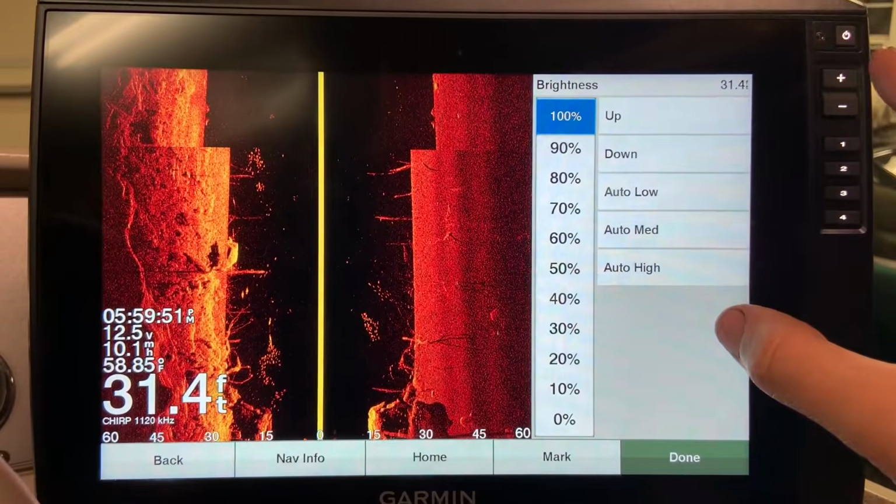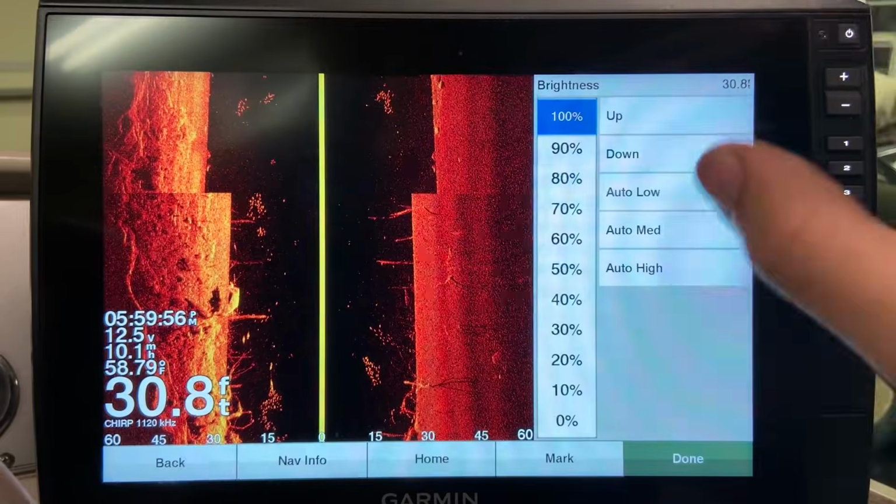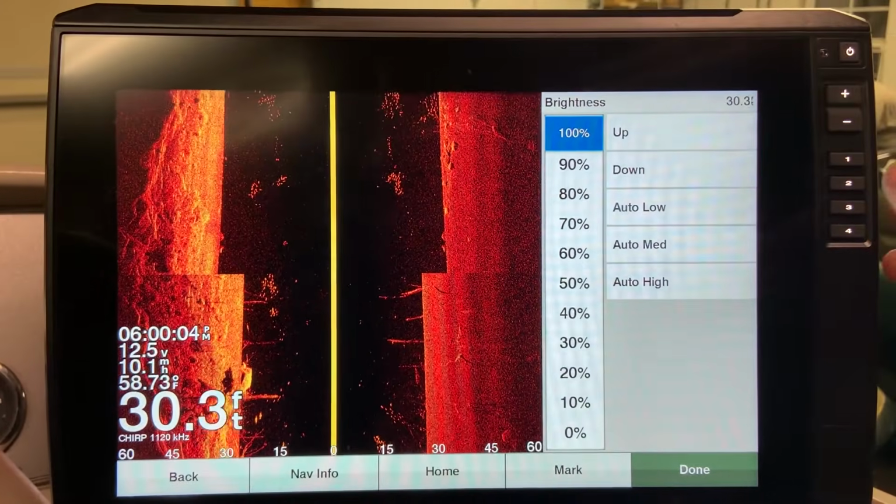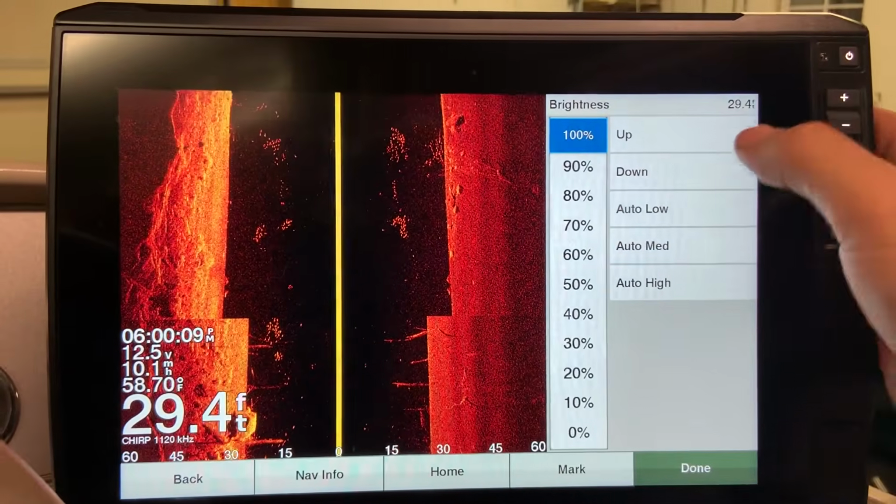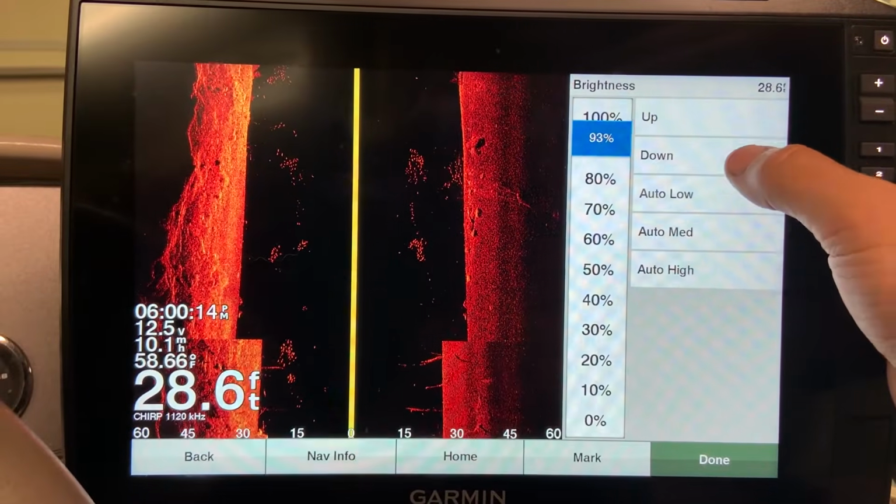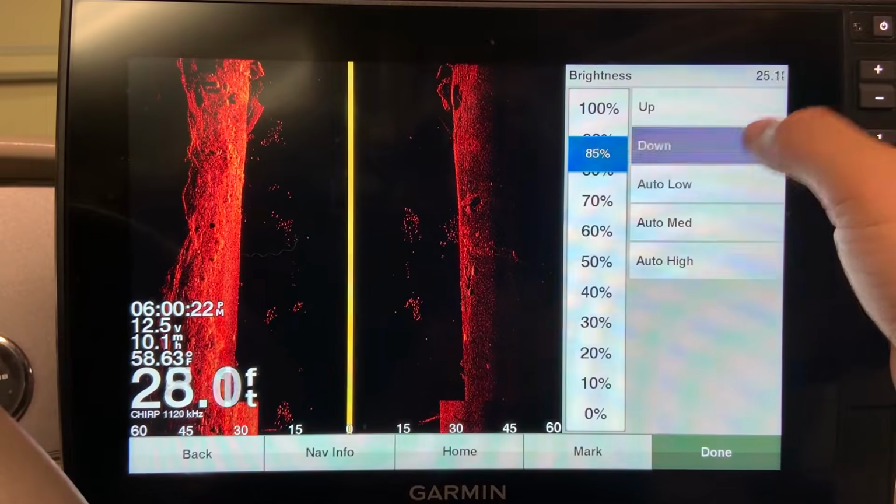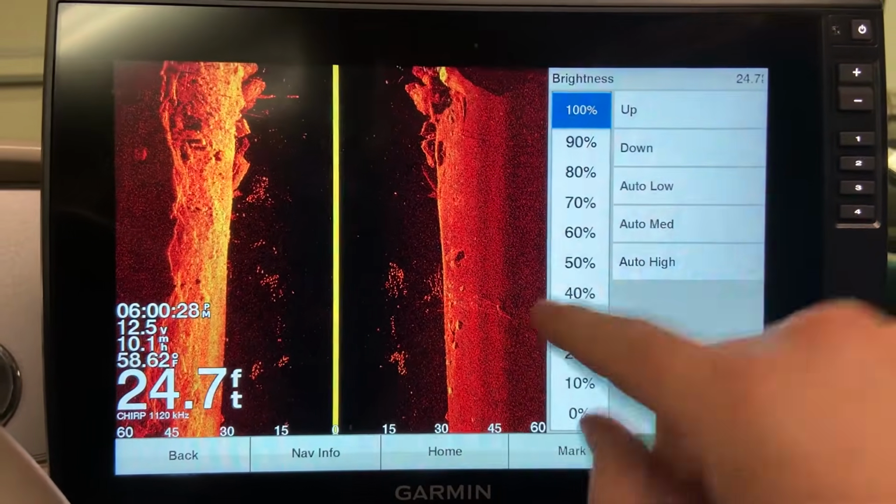Now with the GT54 in 1120 kilohertz, I find that brightness needs to be at 100% all of the time, no matter the depth of water, etc. So don't even worry about that, but I will show you what happens when you start to lower it. Now you can see we're scanning 60 foot to the side of the boat. If I go down, look how fast you start to lose range. We're already about to 45 foot not being able to see it, and we're only at 90% brightness. As I go down, it gets worse and worse. Keep that brightness up at 100 and you will keep that range about as far out as it will go.